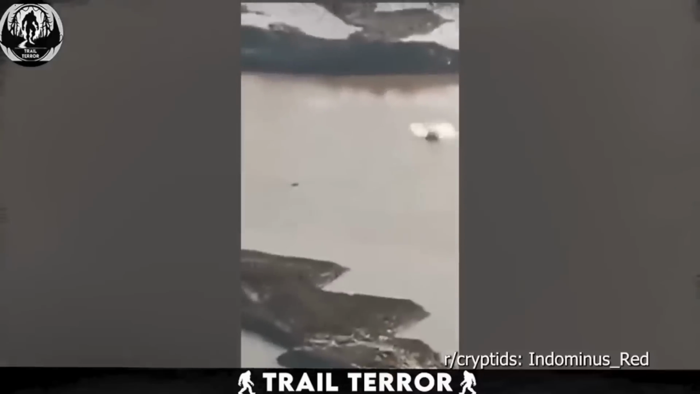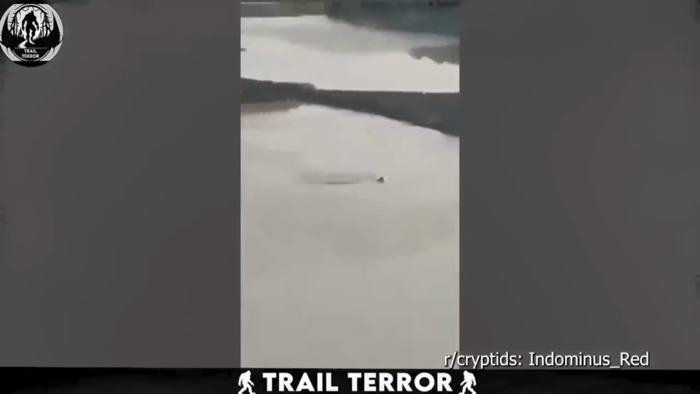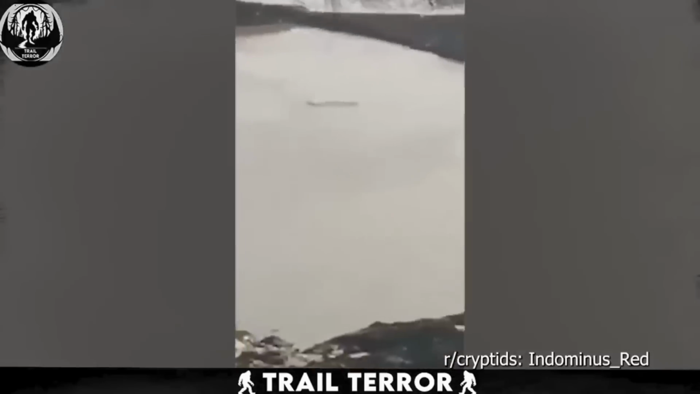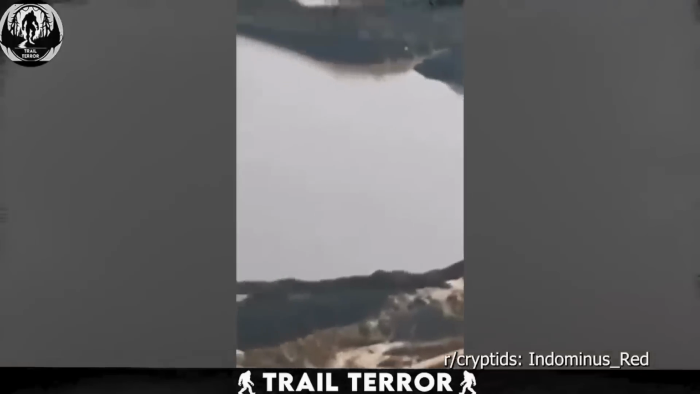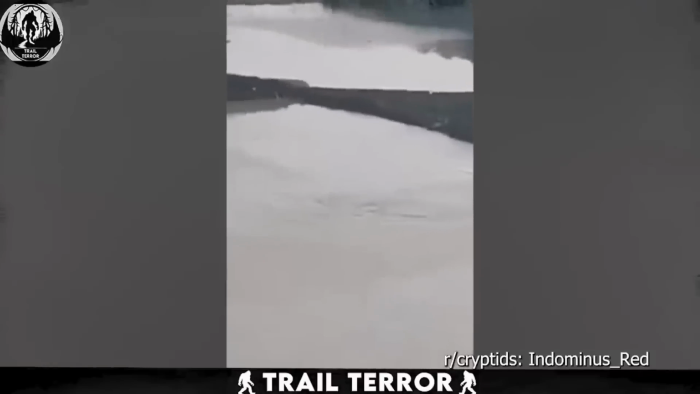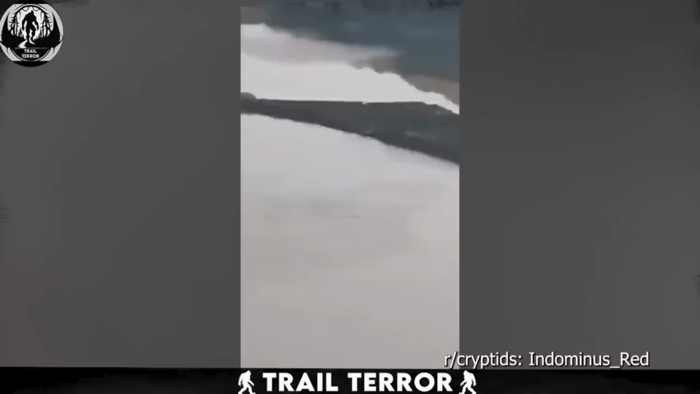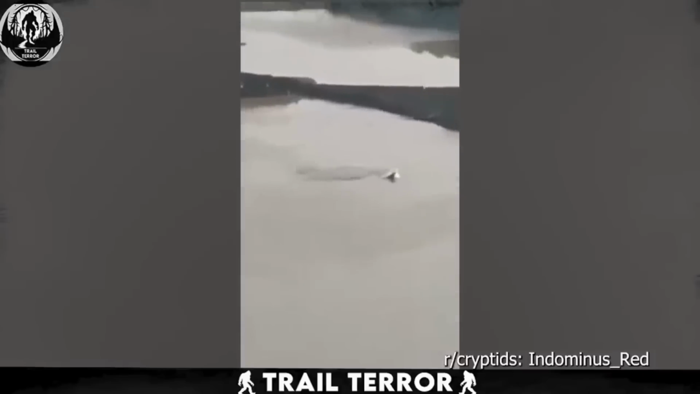This video, captured in Hoven, Iceland, reveals a massive creature disrupting the water's surface. Waves ripple out from its movements, indicating its immense size. While some may speculate that it could be a whale or another large marine animal, the location suggests otherwise. Whales typically inhabit larger water bodies, not areas like this. Even if there's a chance they still exist, they wouldn't inhabit such small water bodies. They'd prefer the open ocean. So, the question remains, what could this creature be?